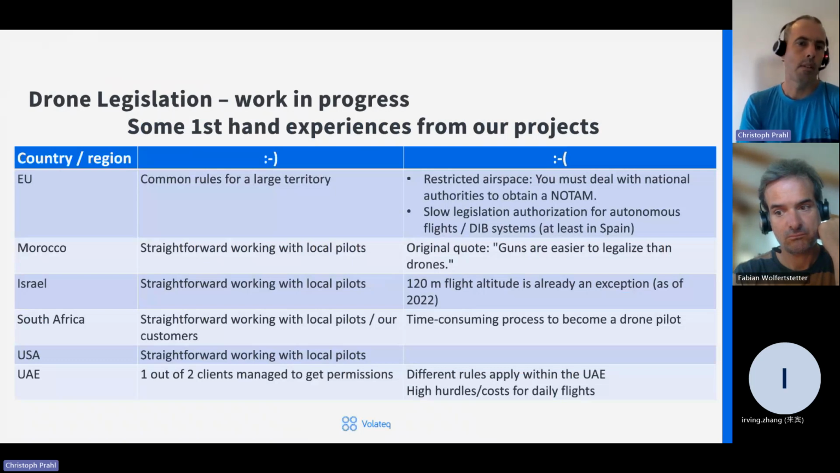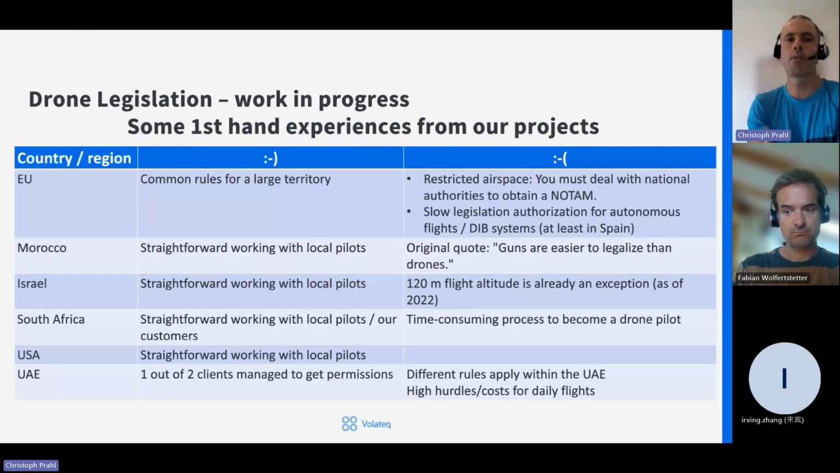And we have had different experiences with how easy it is to get a drone flying by a customer. The good thing about the EU is that in all the countries you have more or less the same rules for a large territory, and you have a pilot license, for example, in Germany. Theoretically, you can use the same license, for example, in Spain or any other country.